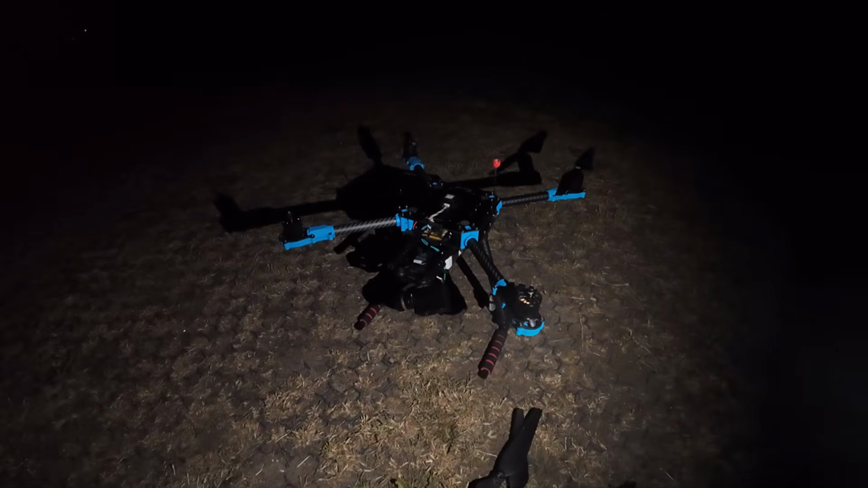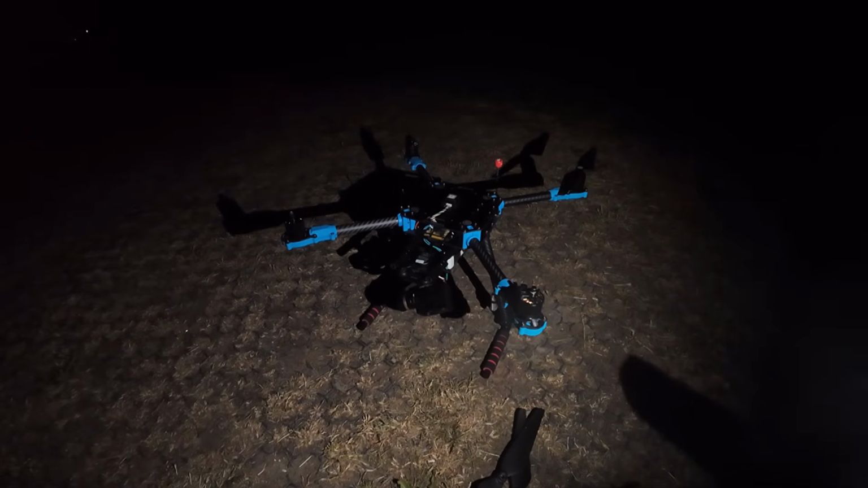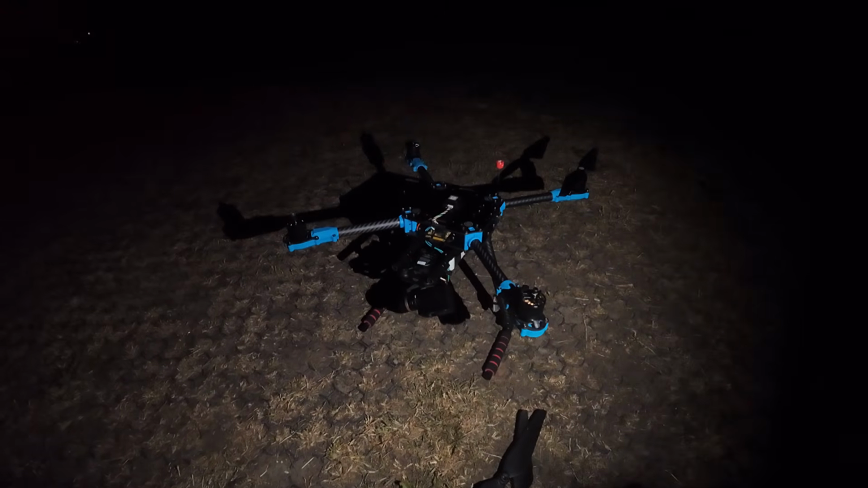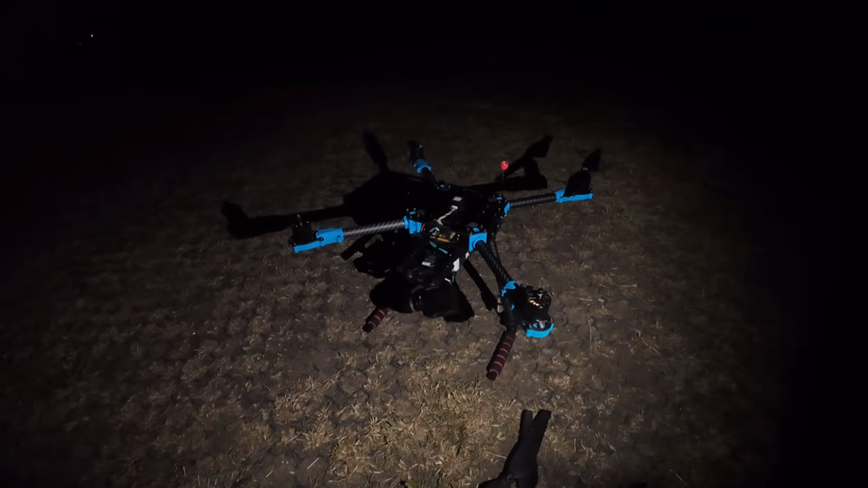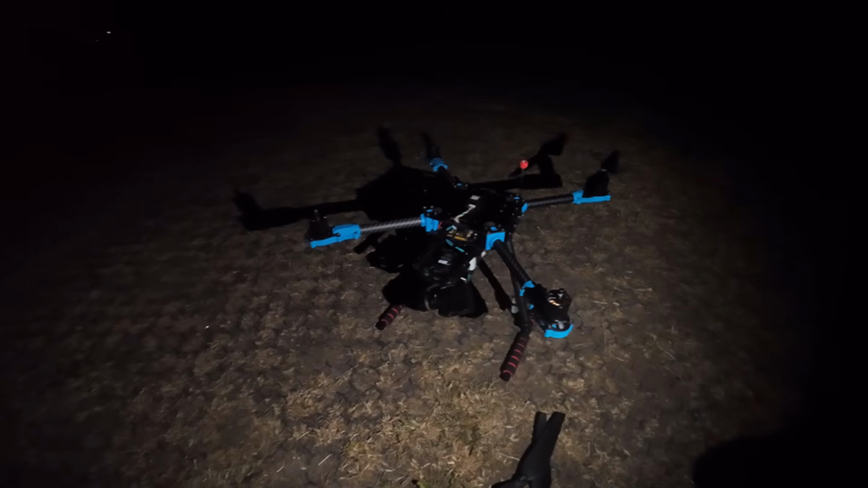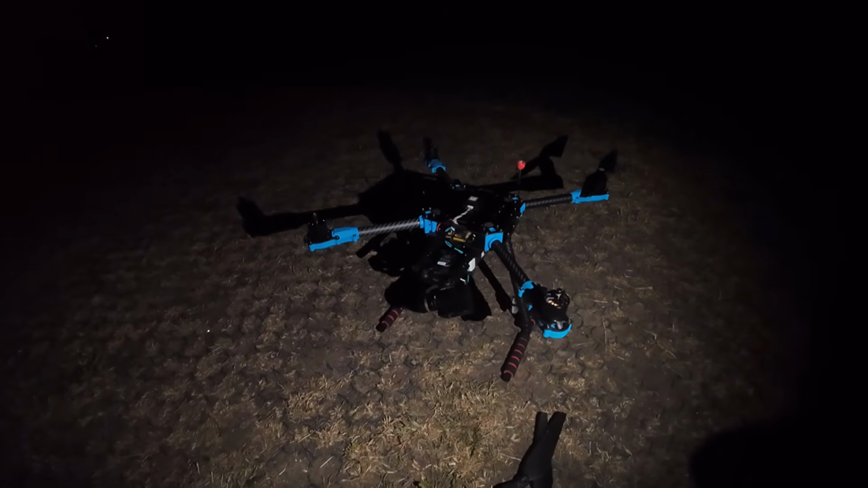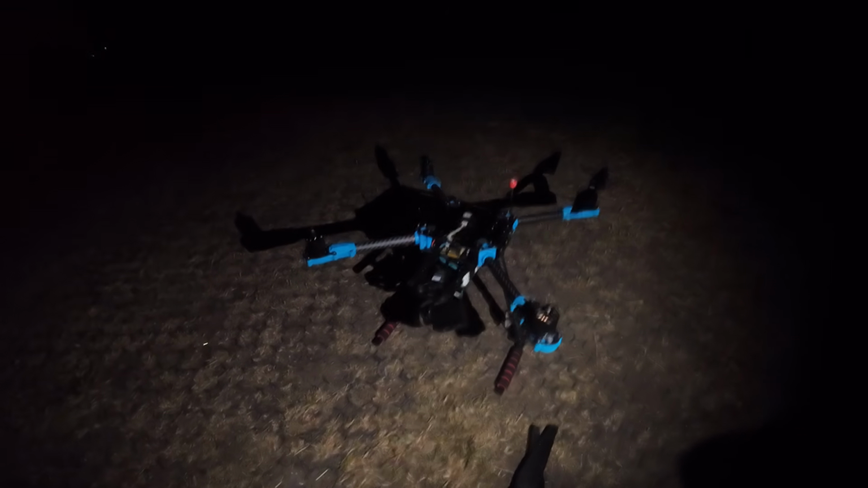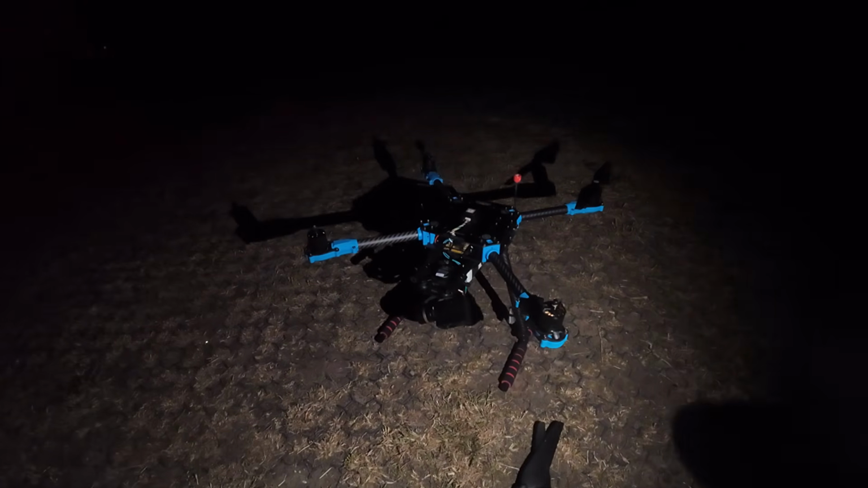Now I am planning to make a few modifications to this aircraft at some point in the near future. One thing I would quite like to do is add some LEDs around the aircraft, just to make it a little bit easier to maintain visual line of sight whilst you're flying in the dark. I also quite like the idea of maybe adding a LED spotlight. I'll probably put that on top of the cameras, so it's actually on the gimbal. That way I can aim the spotlight as I'm moving the cameras around. I don't know whether I'd do a visible light or an infrared spotlight yet. That's something I'm going to have to look into, but I think that would be a cool little feature.